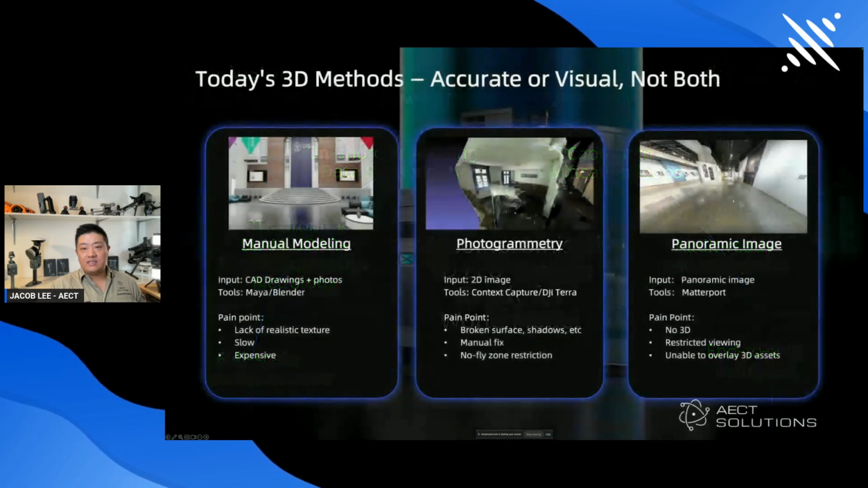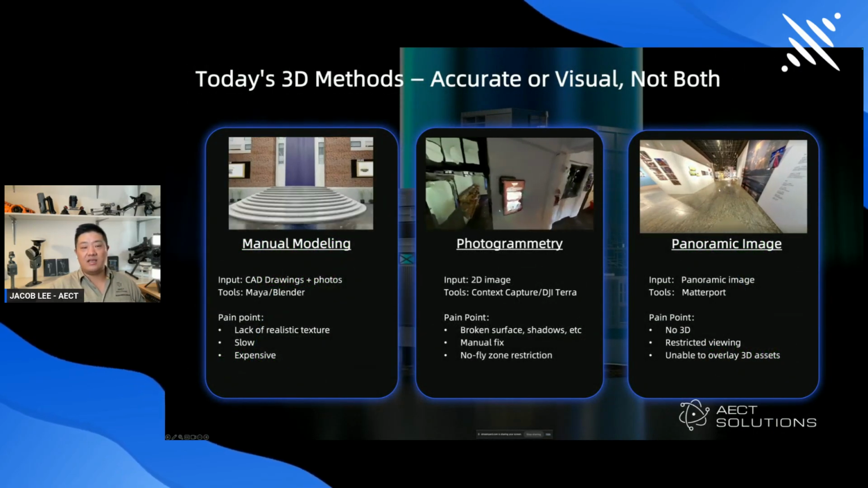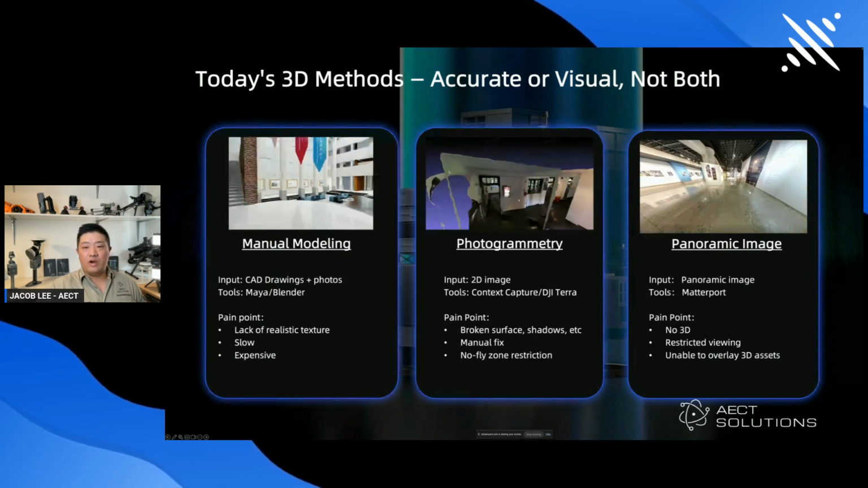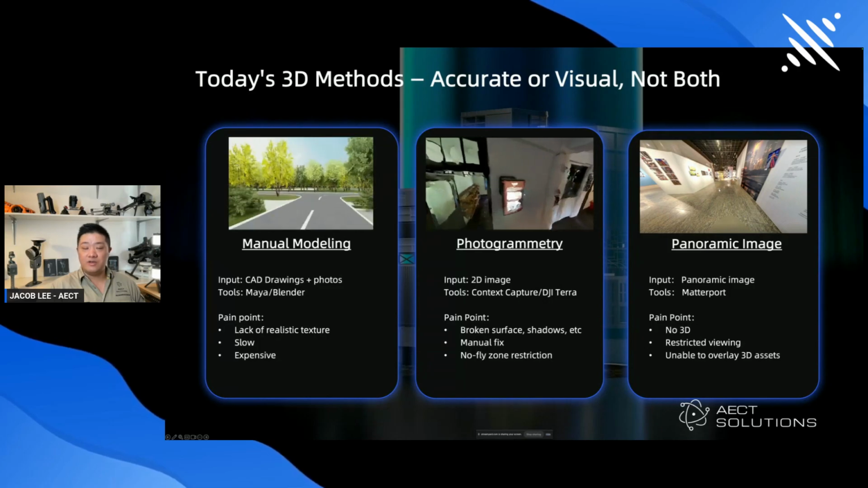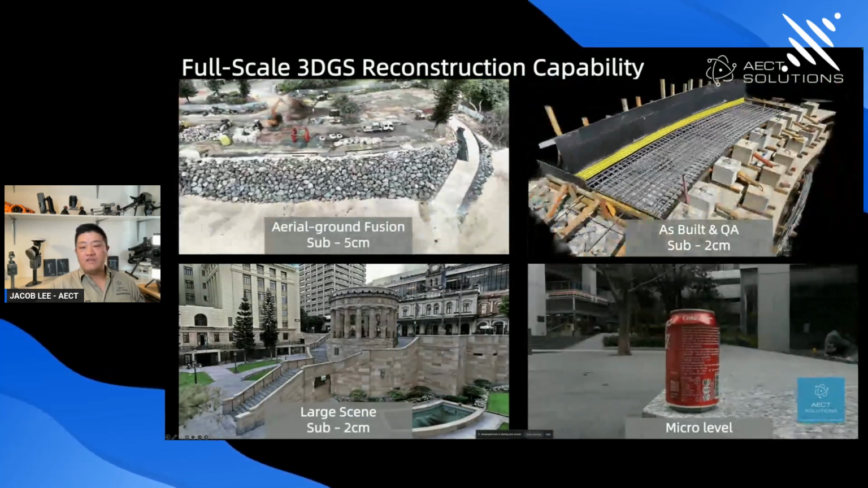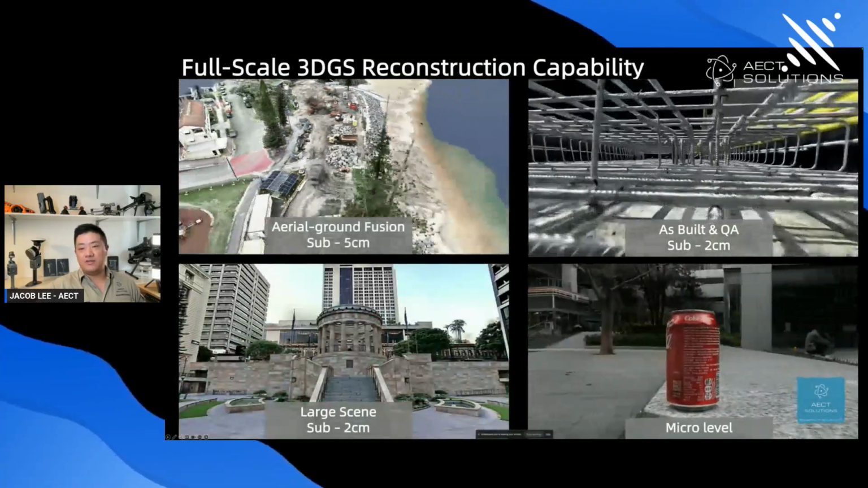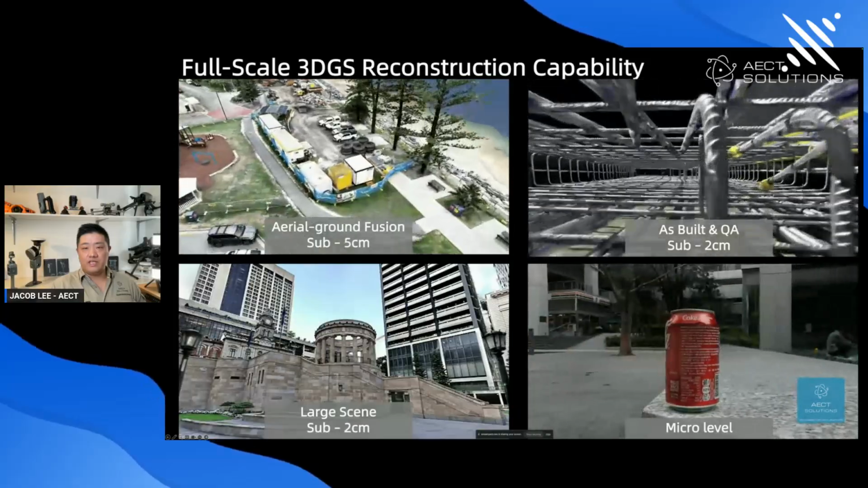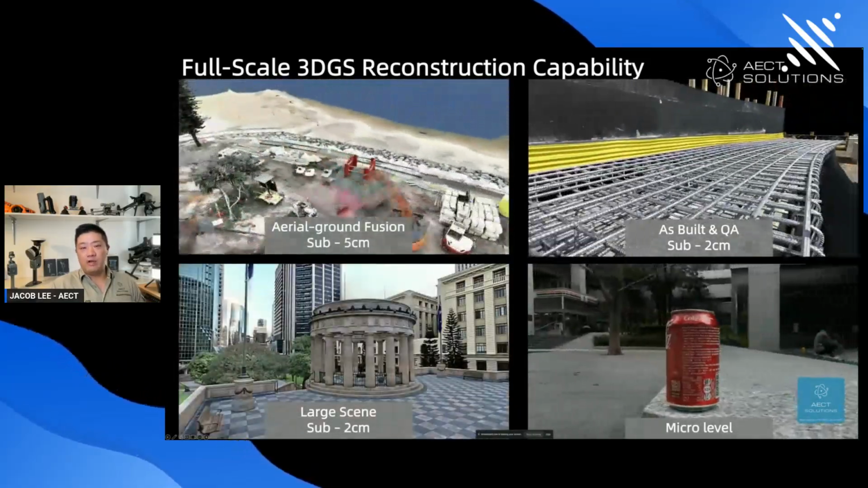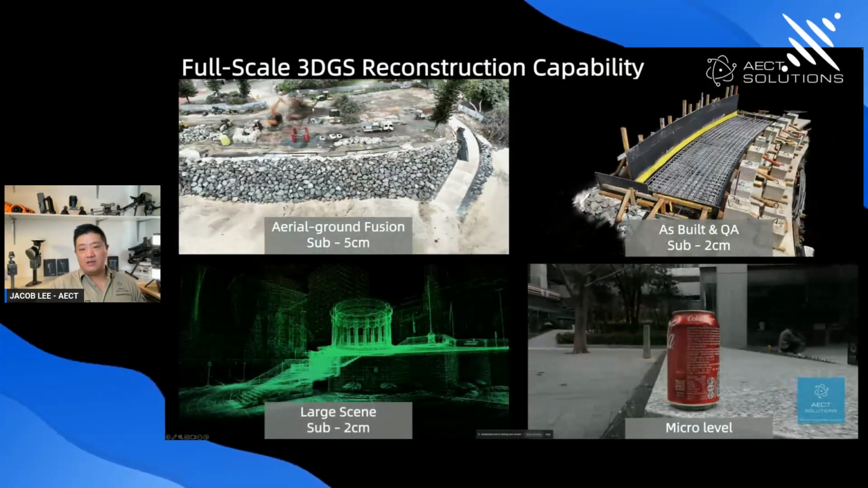Come to our next slide. So here's the fact for today's 3D methods: you just can't get both accuracy and good visuals at the same time. This is why projects still suffer from blind spots and fragmented data. That's why we think 3D GS, the Gaussian splatting, is a breakthrough, because it scales beautifully, from civil projects to indoor environments, even to micro-level precision. One workflow, one capture, multiple deliverables for multiple industries, and nothing gets lost in translation.